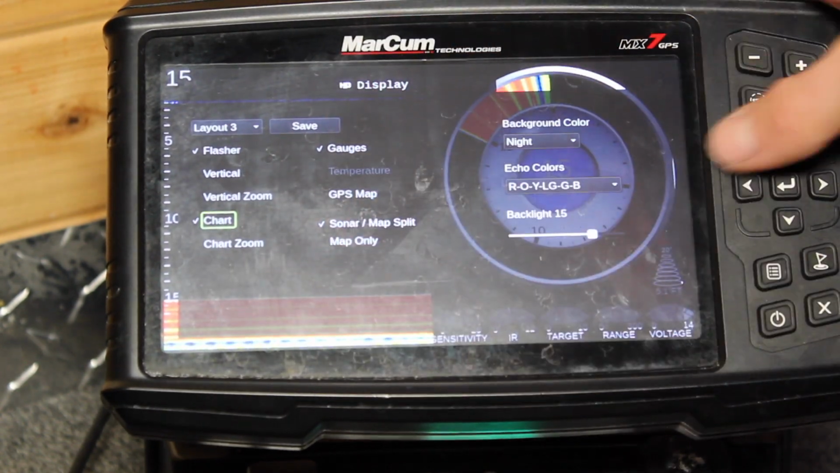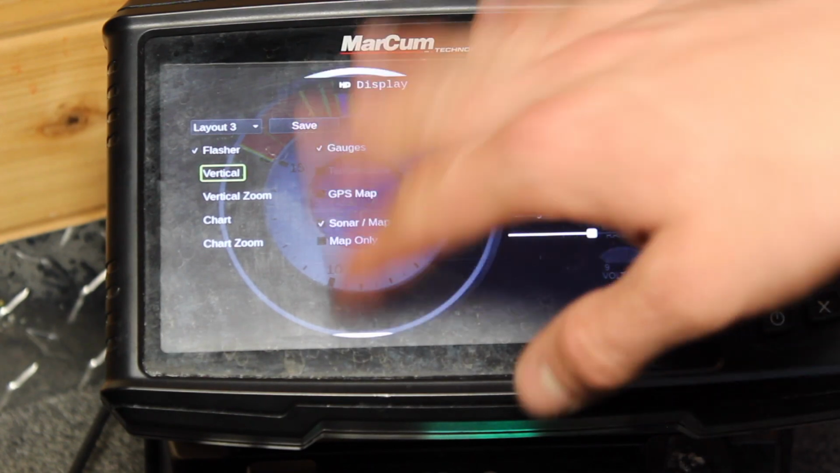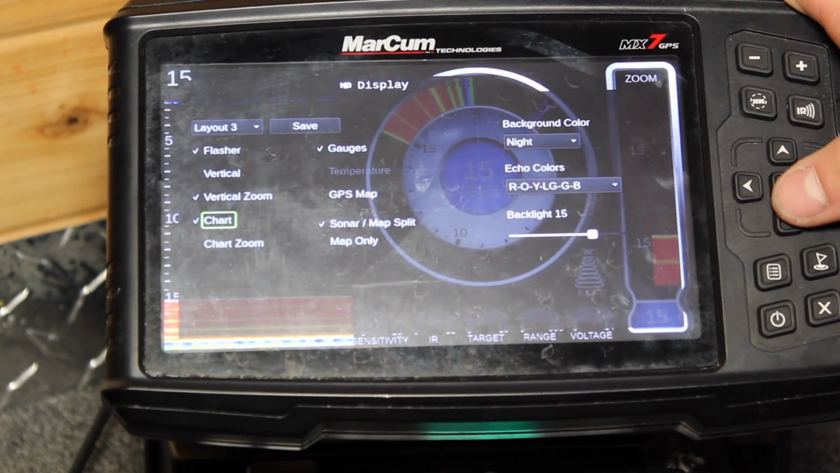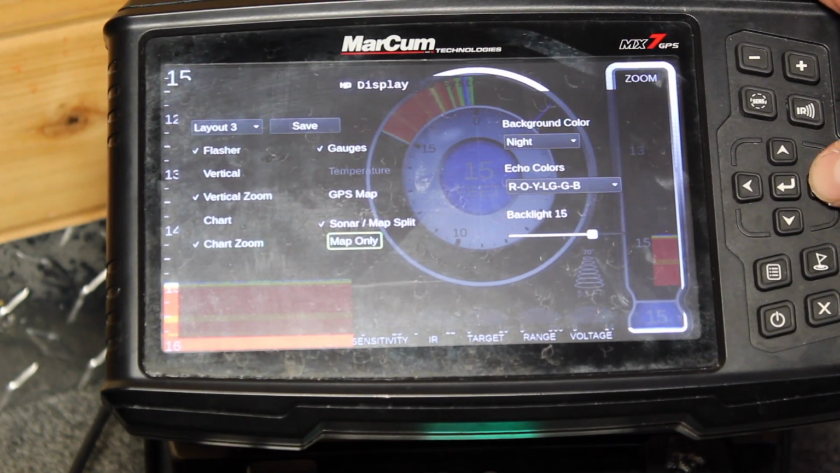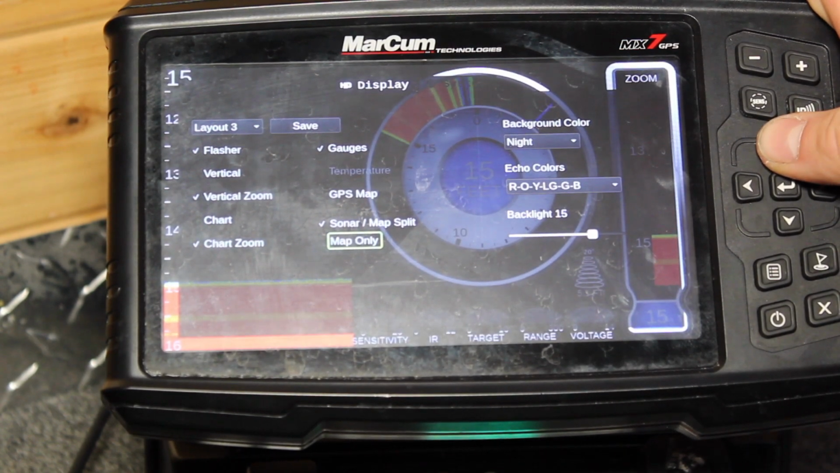You have all these different options. So like right here, I've got it just on flasher. Then you can add vertical zoom, which is how I had it before. You get that zoom window. Then if you want chart, you can do that. I don't like to have that on, but I do like to have chart zoom on occasionally. So I'll leave that. Then you can throw on your map only, shut that off.